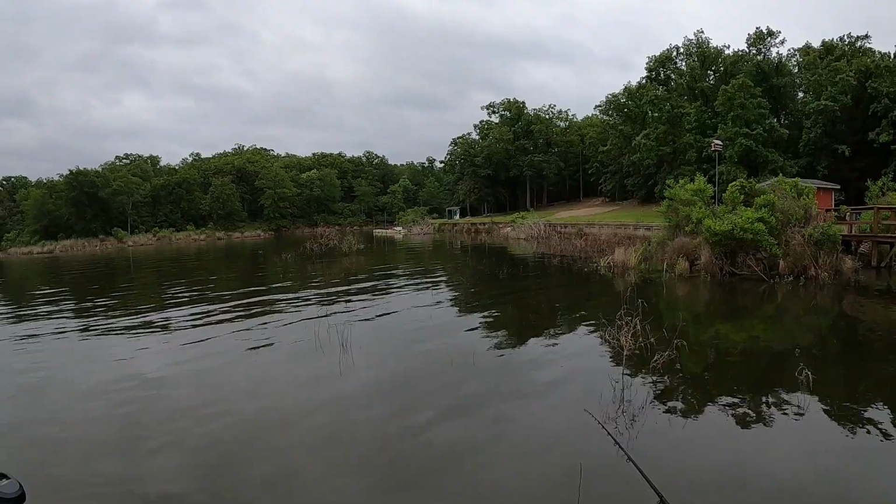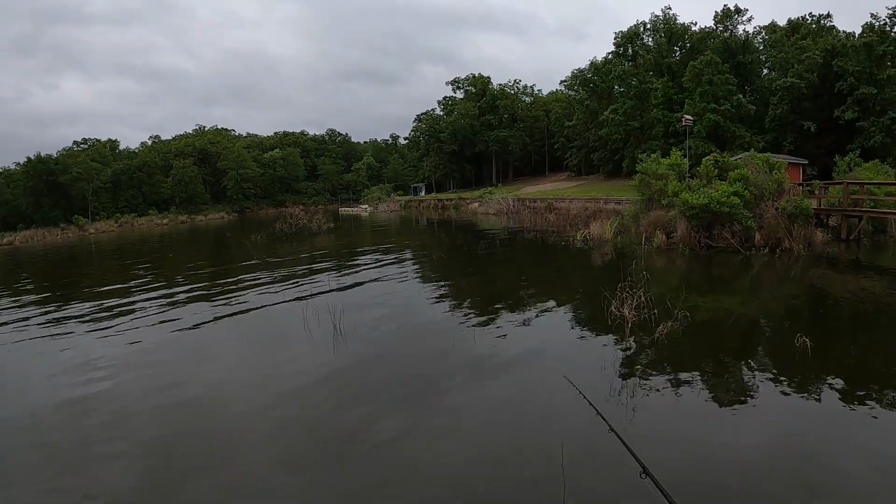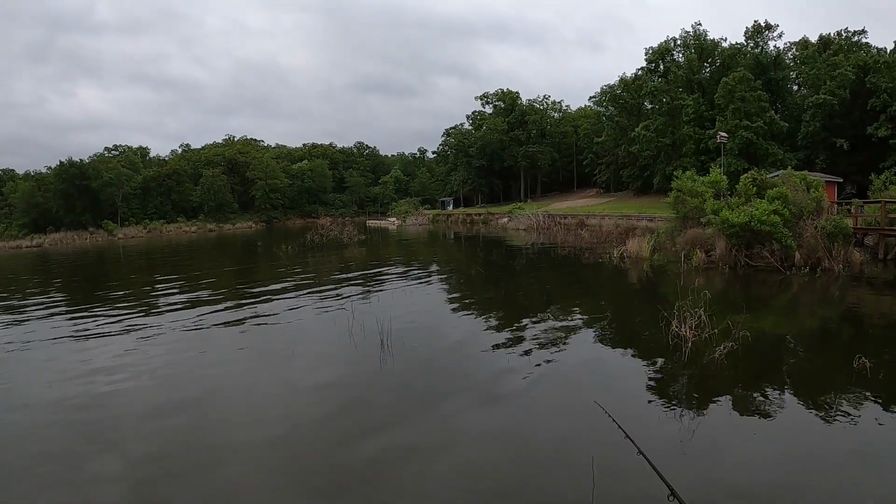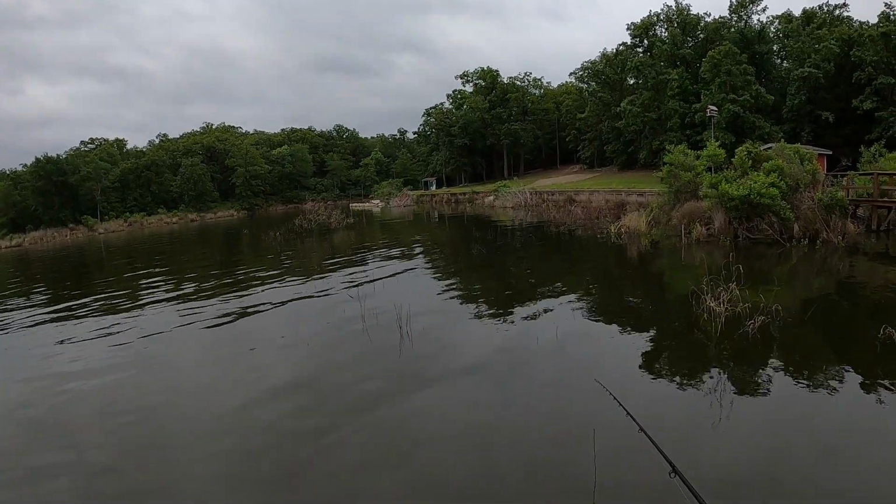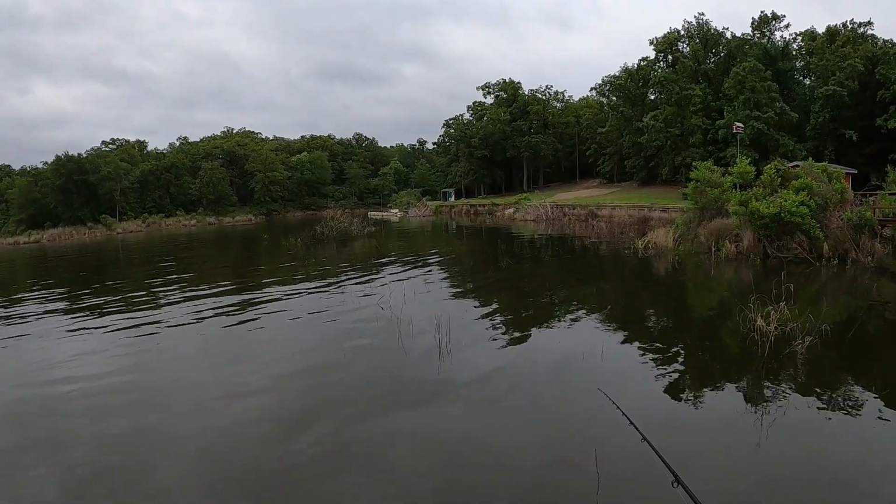If you just take your time in that area, especially if you've got minnows, you can sit there with your bobber in that spot, maybe back out a little bit and cast up to it and let that minnow swim around doing his thing, and catch a lot of good crappie that way.